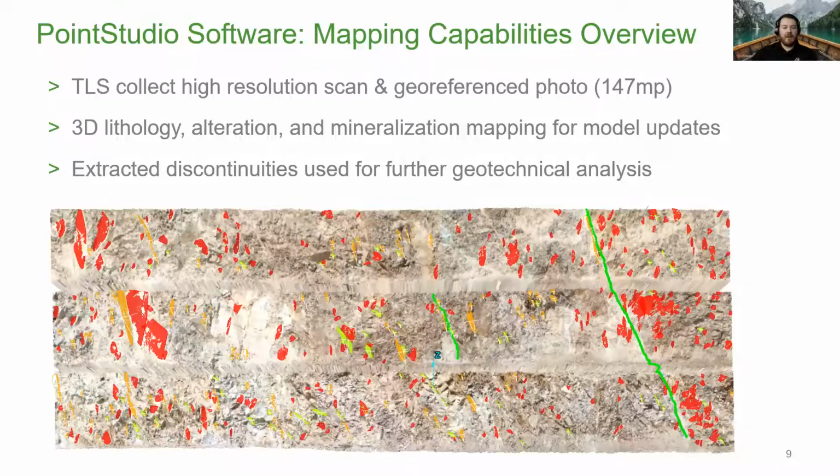So, let's talk a little bit about the Point Studio software and just general mapping capabilities and the overview. After the scan data is collected, you can import all of this scan data directly into the Point Studio software, which I'm going to show you guys here in just a little bit. We'll actually get into the software and look at some point cloud data and do some mapping.